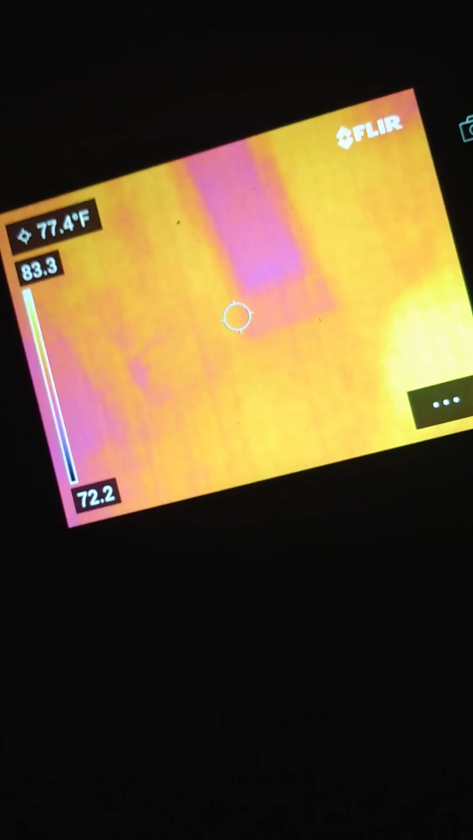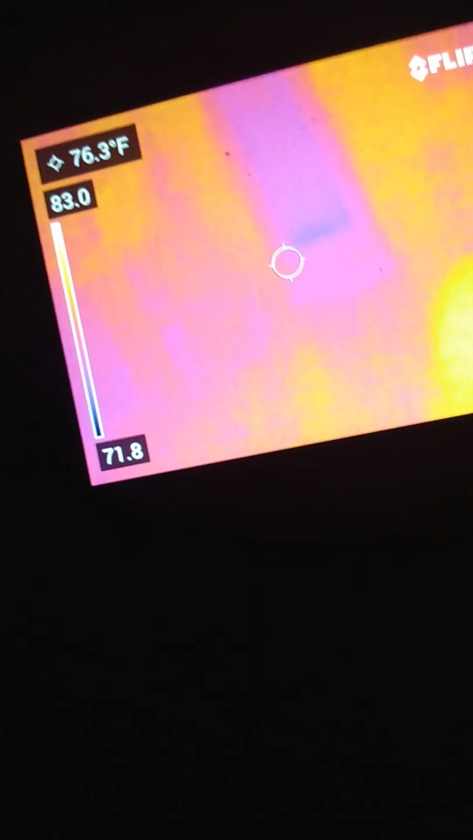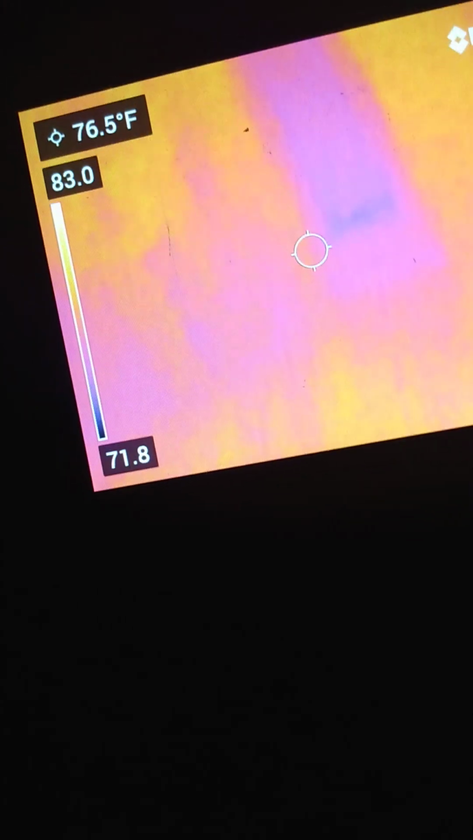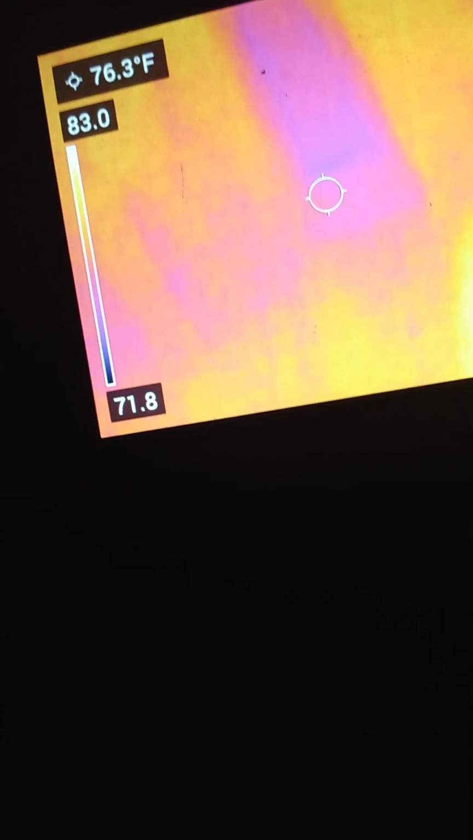It's a Bi-flare, and the cold area over the refrigerator was the battery that squirts out the air freshener. So that was not paranormal. I think that's what that purple area looked like from the aerosol being squirted out by the air freshener.